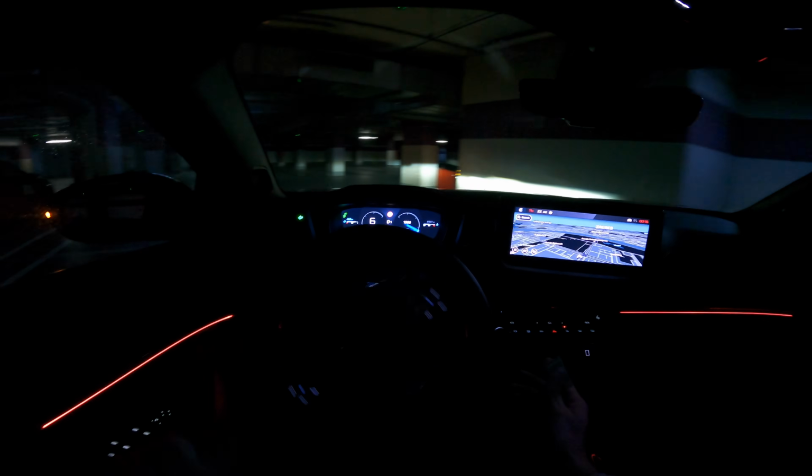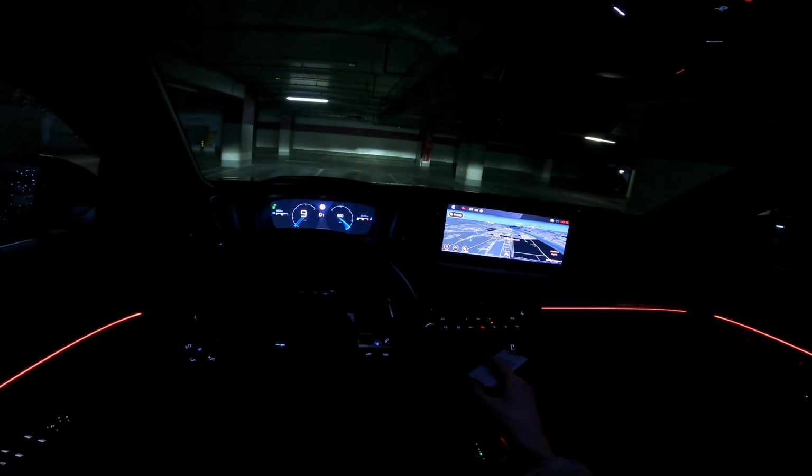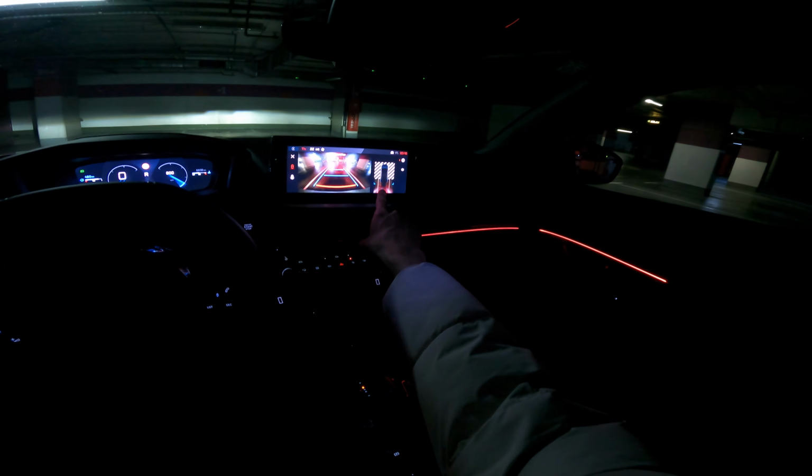Okay, I shall turn here. Now for parking maneuvering, and I did some day point of view driving. It's pretty good, a U-turn, and it's pretty solid for parking, despite having only a rear camera. You can see here right now. So if I go reverse, you can see that the rear camera maps